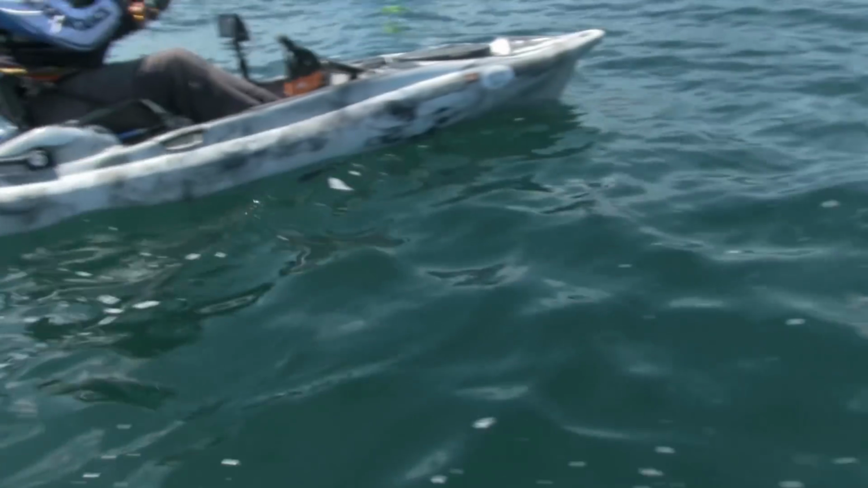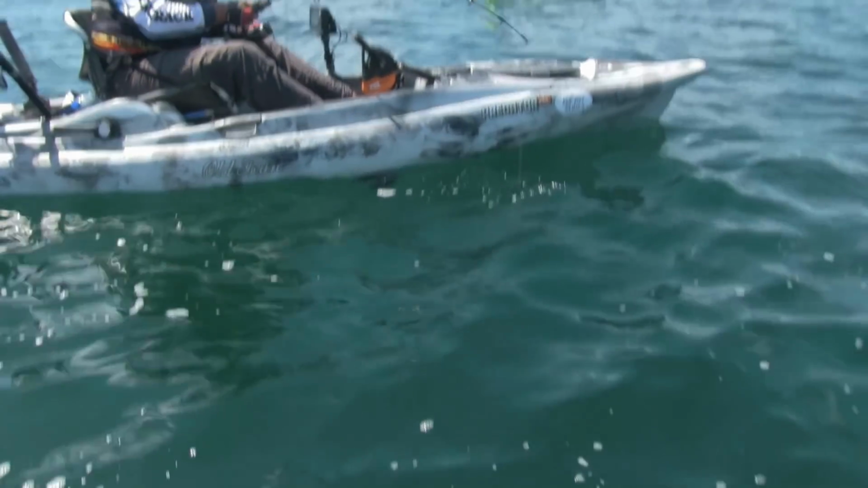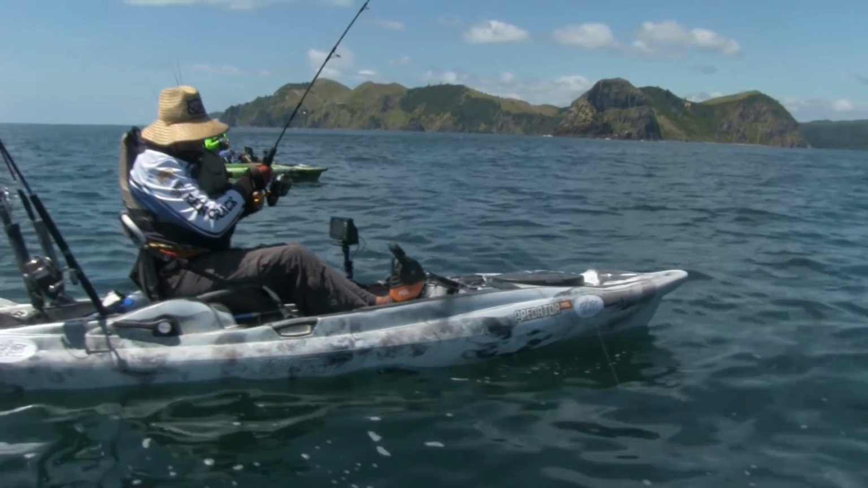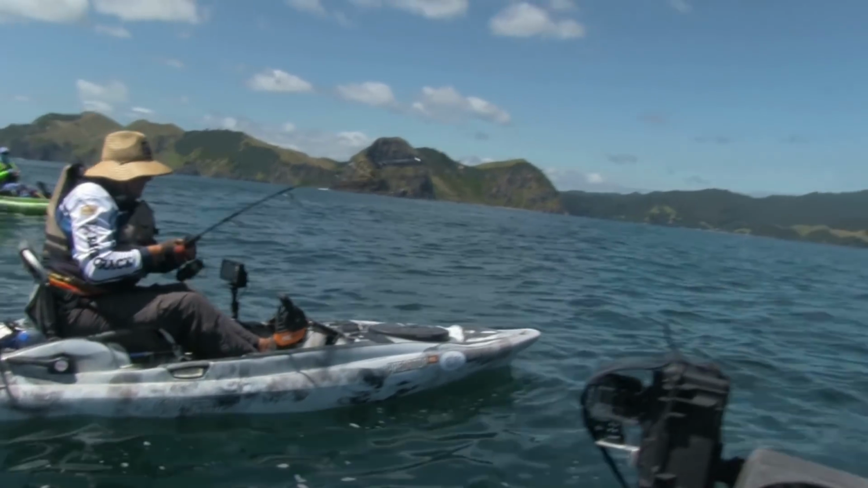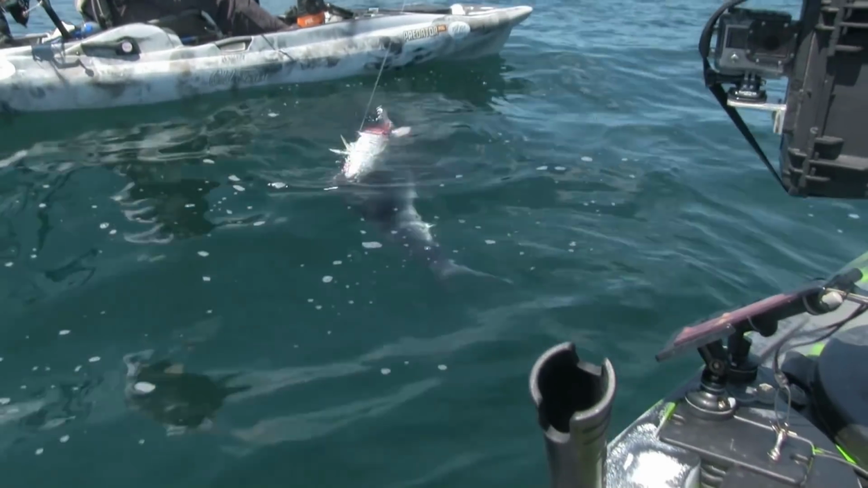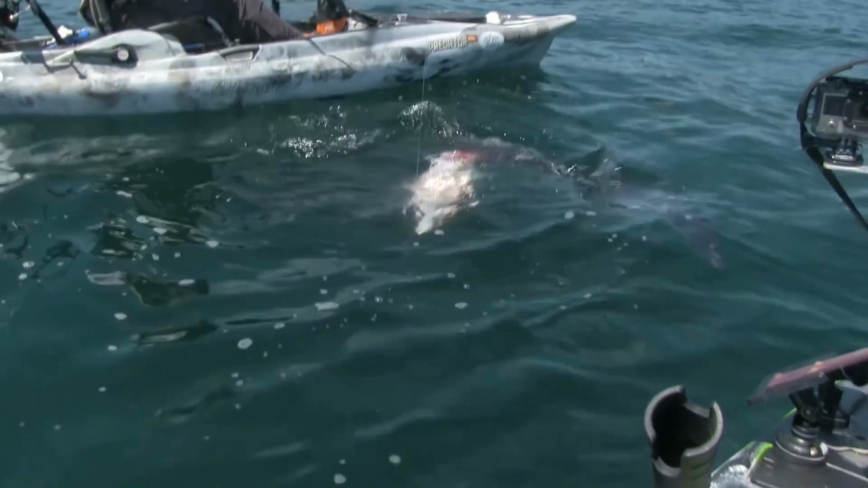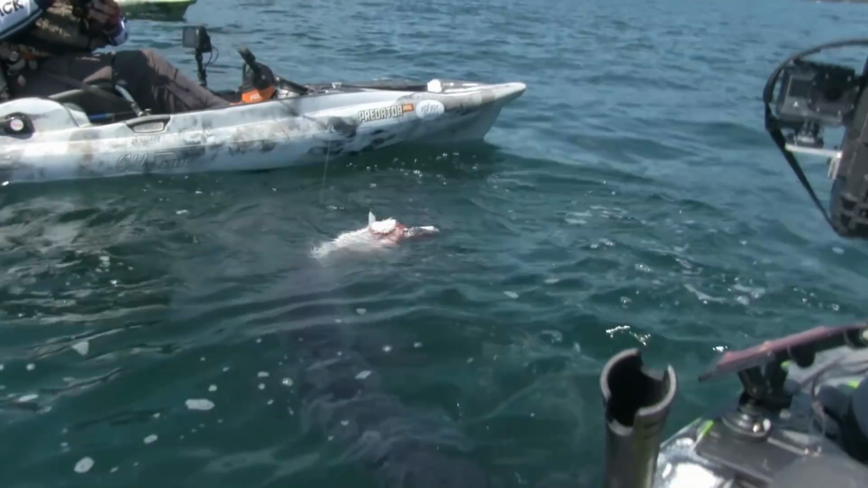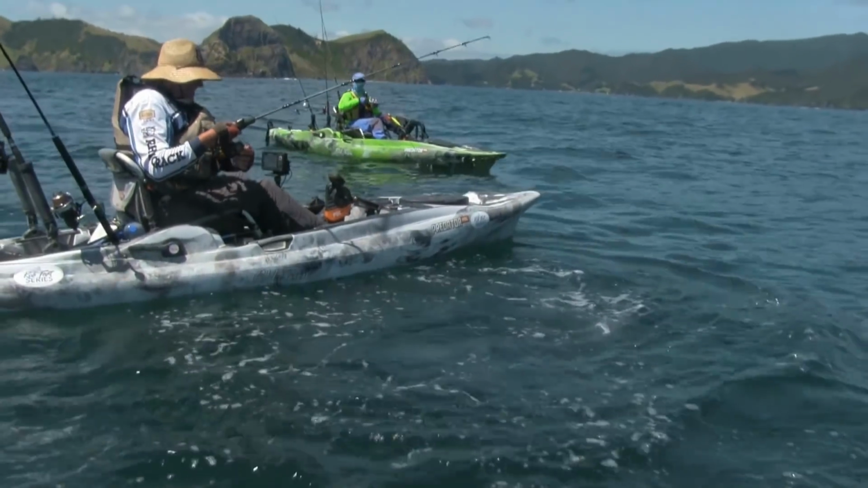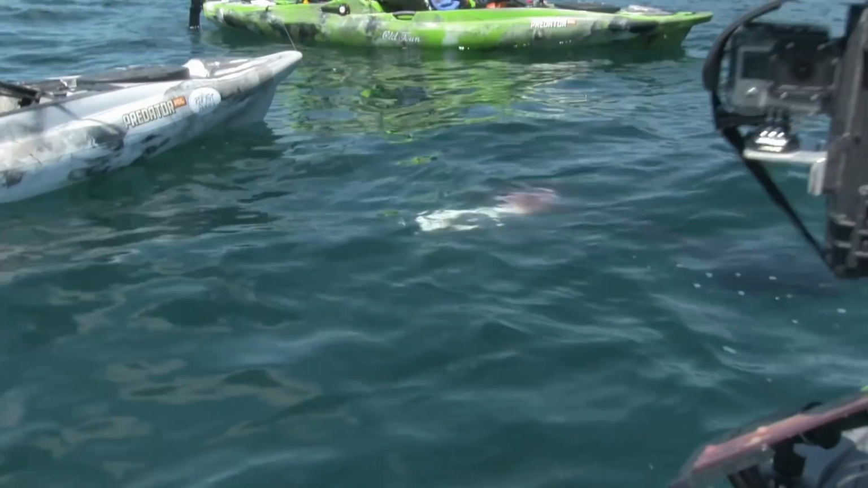Whatever it is, it feels bloody feisty. Yeah, it's pretty feisty, wasn't it? Oh, what's right next to it? Oh, look at this Marlin here. Oh, you got it? Yeah. Oh no, it got munched out by the Marlin. My kingfish! Oh man, look at that.